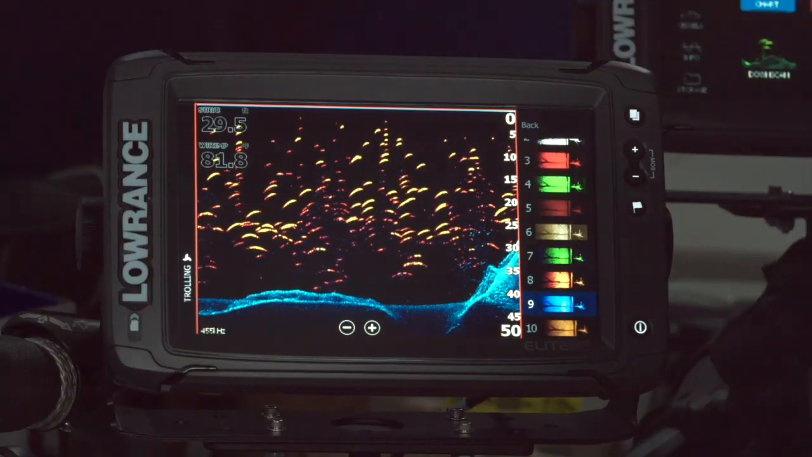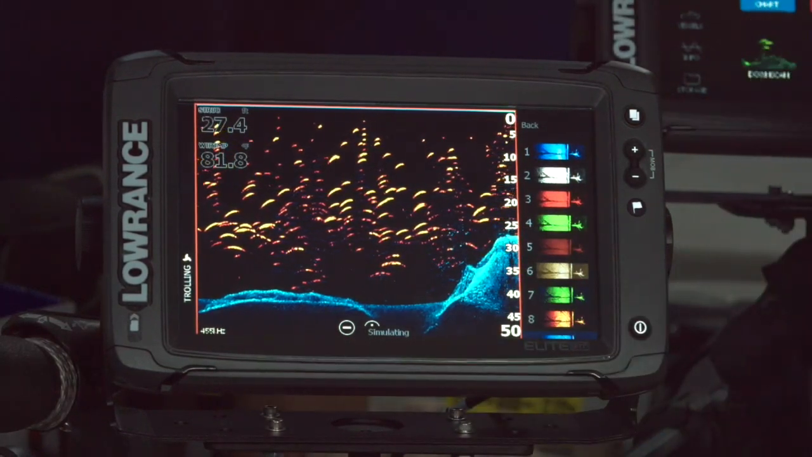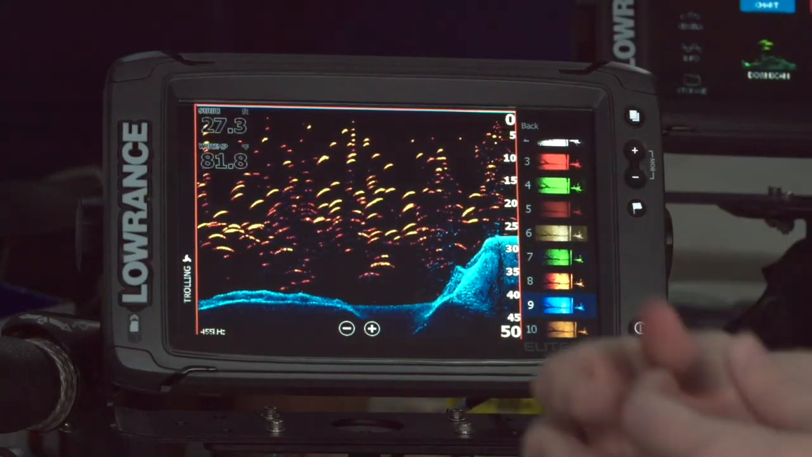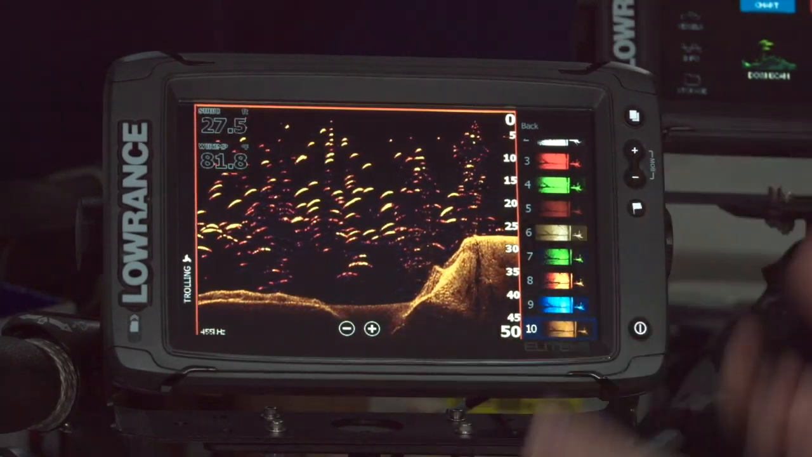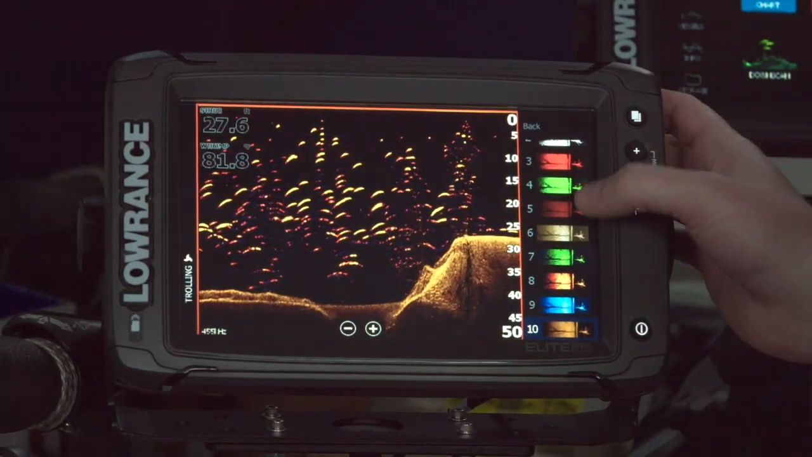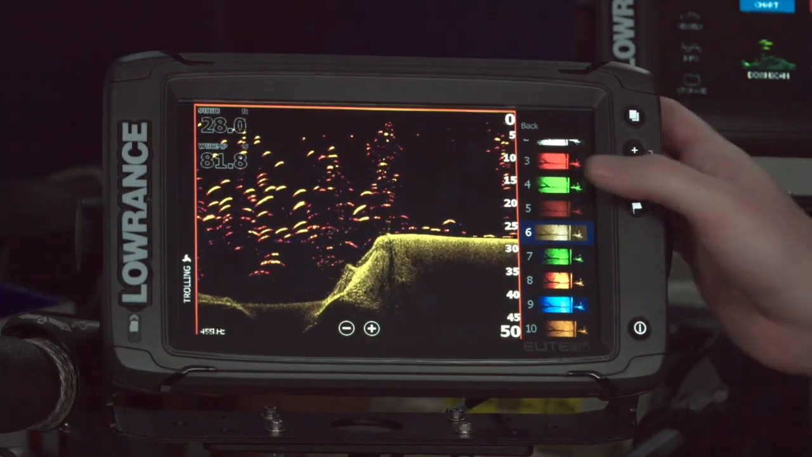There's also a color palette in here. One of the biggest questions I get asked a lot is, what color palette do I run? And my answer to that is, we give you 10 of them for a reason. There are some people that can see some detail better in some color palettes than in others. There are even different situations, different sun or water conditions, even sunglasses, that can change it a little bit. Color palettes are really whichever one you feel like you can see detail on the best.